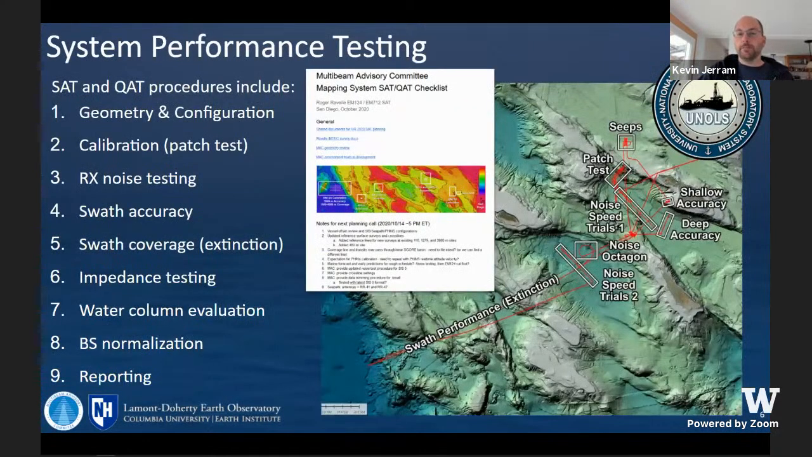And here's an example of typical testing if we had all the time in the world to do it. These again are listed in order of priority, starting with the vessel geometry and the configuration of the mapping sensors. Once that's sorted out, we work on calibration like a patch test. We do some receiver noise testing, swath accuracy and coverage testing, looking for anything that's limiting the expected performance of the system.